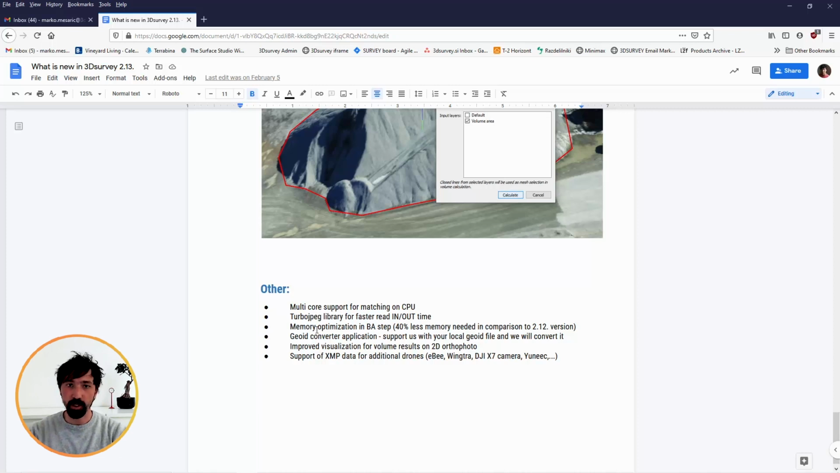Then we developed also a GeoID converter. It's kind of an external application. So if you have your local GeoID file and you would like to use it in the 3Dsurvey software, this is really important. If you have an RTK drone, then you can share this GeoID with us. Just send it to support@3dsurvey.si. We will convert it for you and send it back.